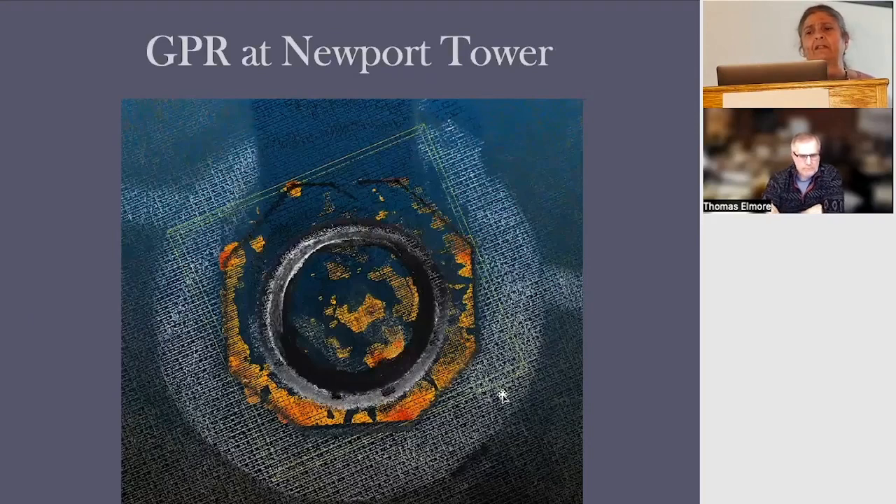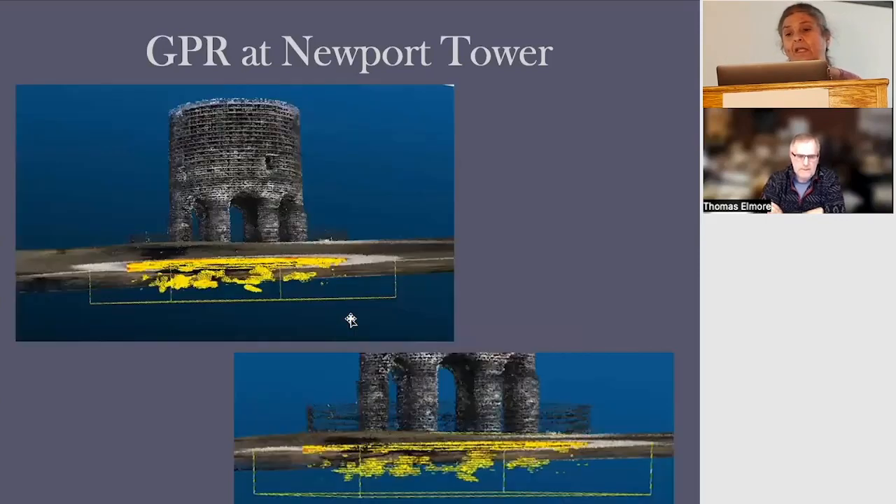In this particular visualization, this is from the top looking down. Again, this is the LiDAR, and you can see stuff interior is really from just the excavations. It's a shallower depth slice. And then the nice thing about combining both the GPR and the LiDAR is you can kind of look underneath.